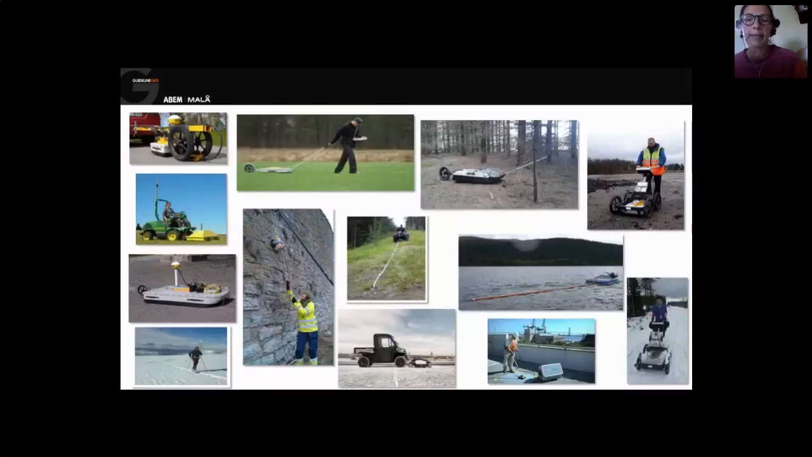So depending on the application, you bring along your GPR antenna in the most convenient way. You can push it, you can pull it, you can have it behind the boat, you can have it behind vehicles, you can put it on a string, on a wall. Yeah, you can take your skis, your snowmobile, everything to make field work as easy as possible.